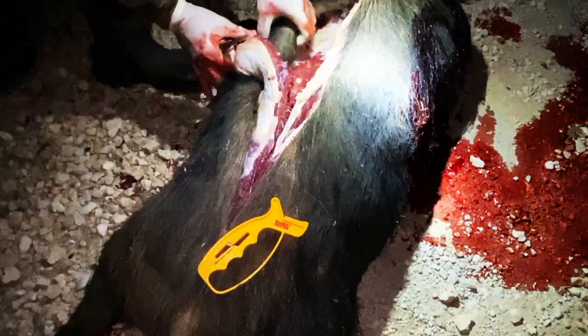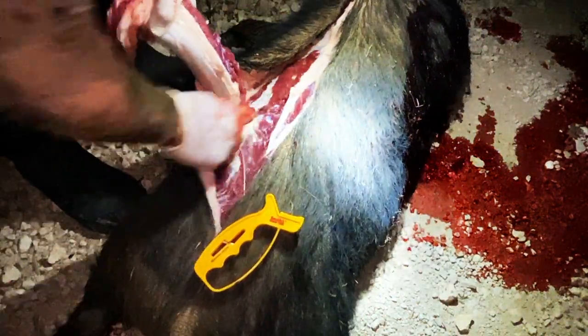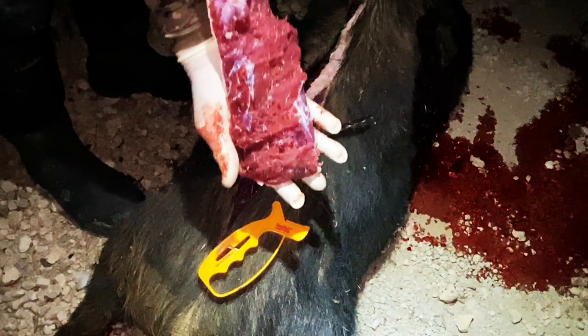And avoid getting hair like I just did in there. The less hair you mess with, the better it'll taste. Okay, this is the backstrap of a 200-pound hog, one side. Look at the length of that.